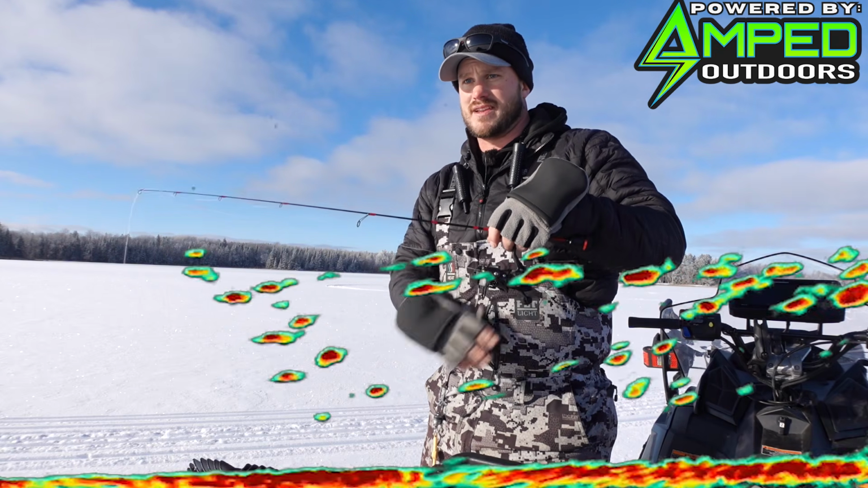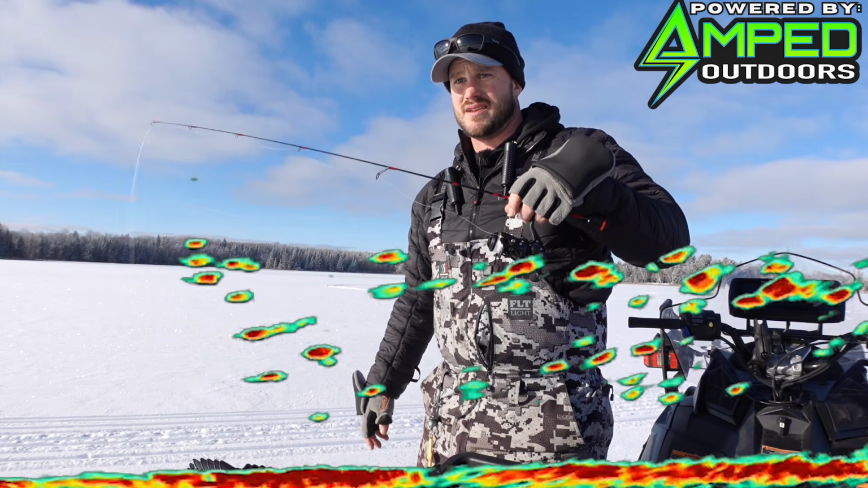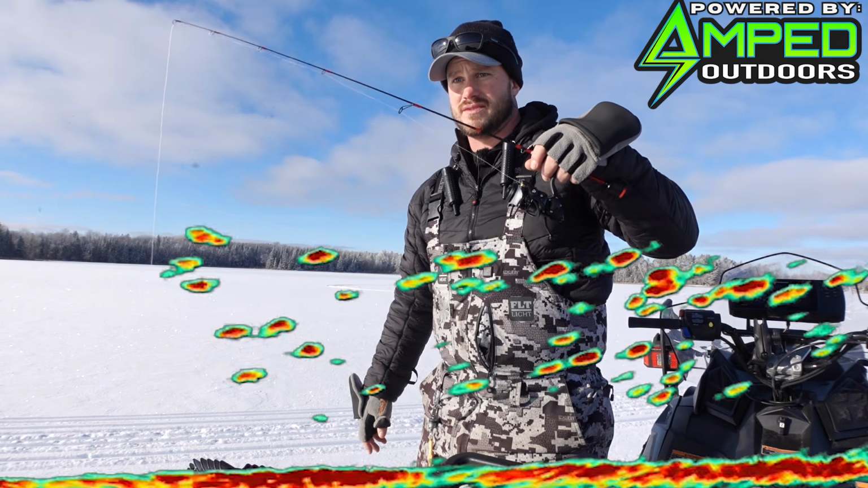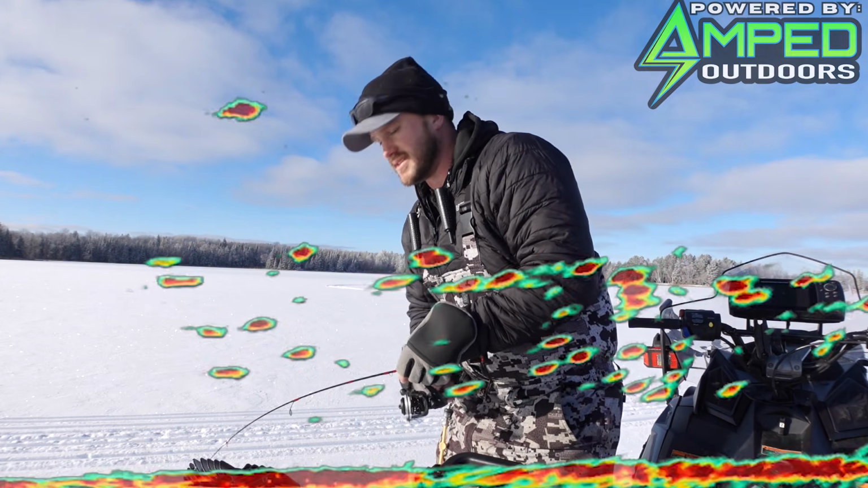Coming up for it. Oh, I thought he was going to smoke it. He wanted to right away. Second one coming up. It's nice when you get a little school moving through. That one bit. Feels decent.